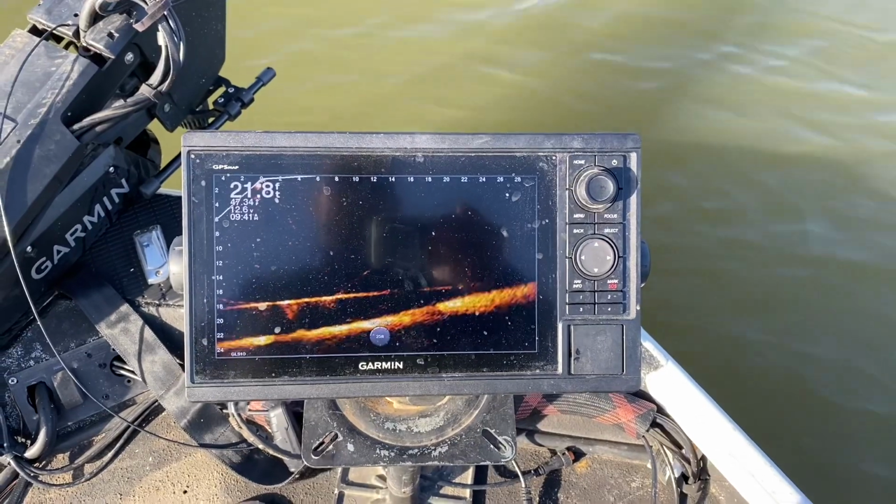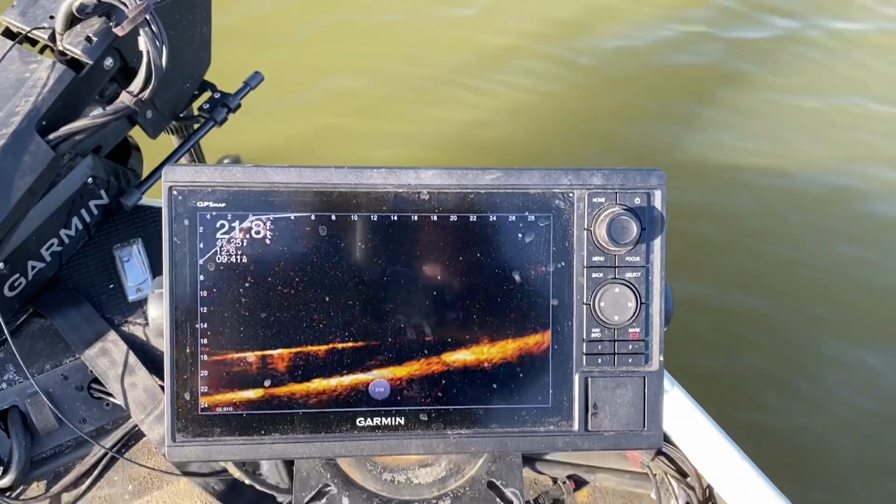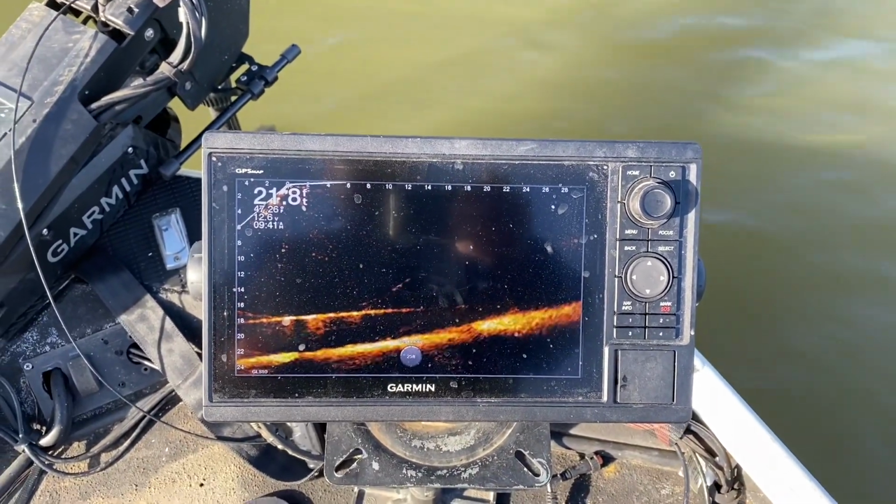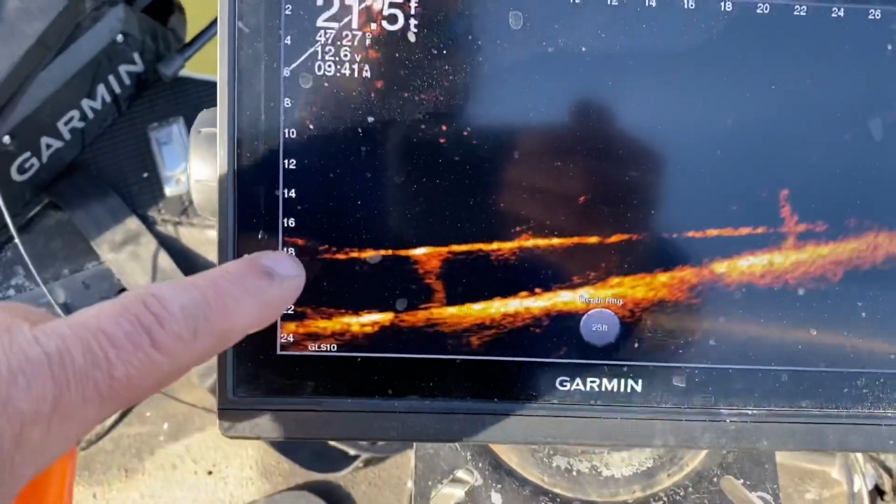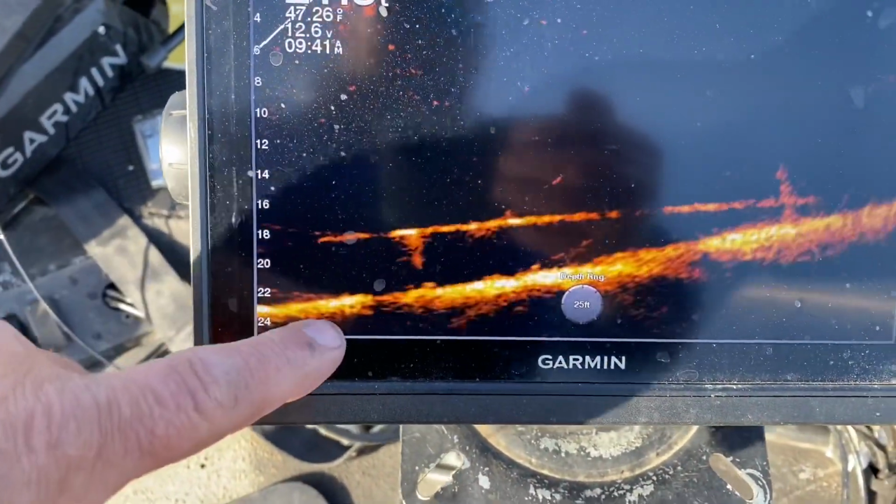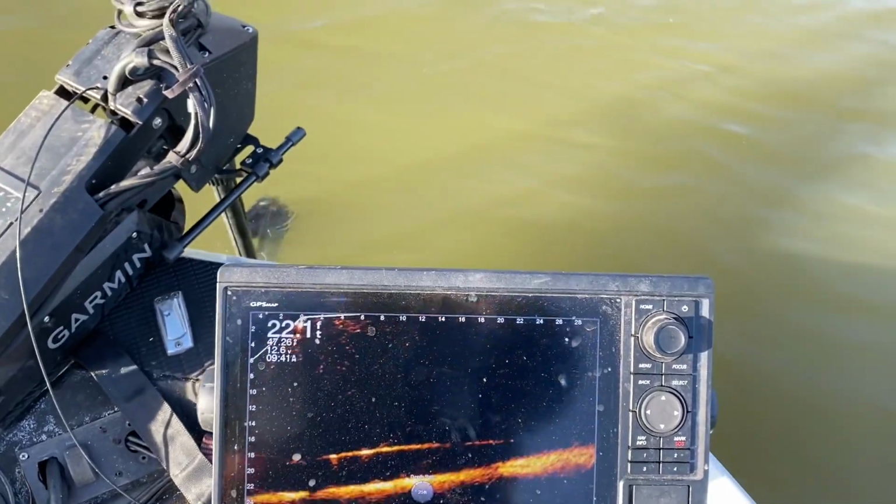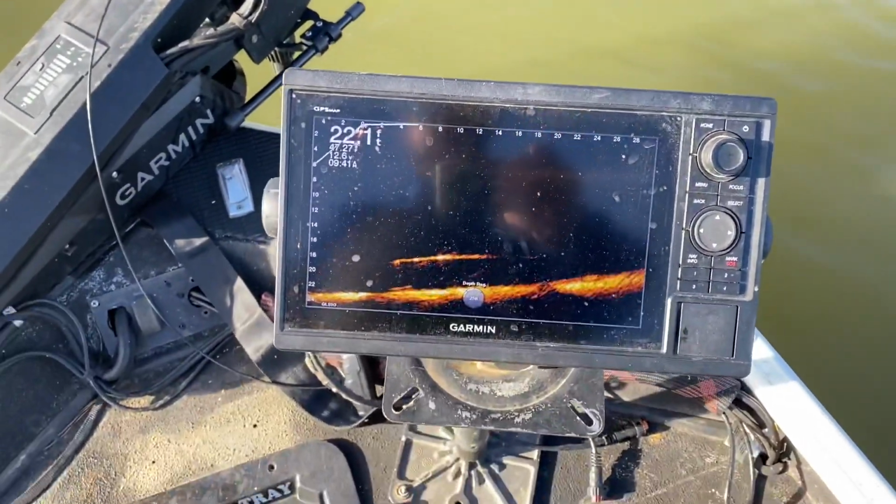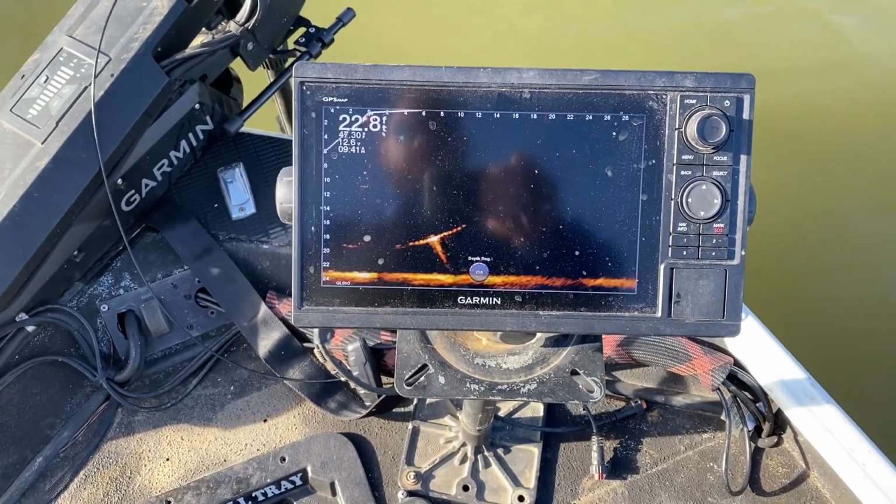All right, so I know my top is about 7 foot tall. So what I'm going to do is, right there, it's not going to cut it because the pipeline is in the 18 and the bottom's in 23, 24. So what we're going to do is we're going to scoot over here a little bit more toward the middle, and let's find that pipeline. There it is.